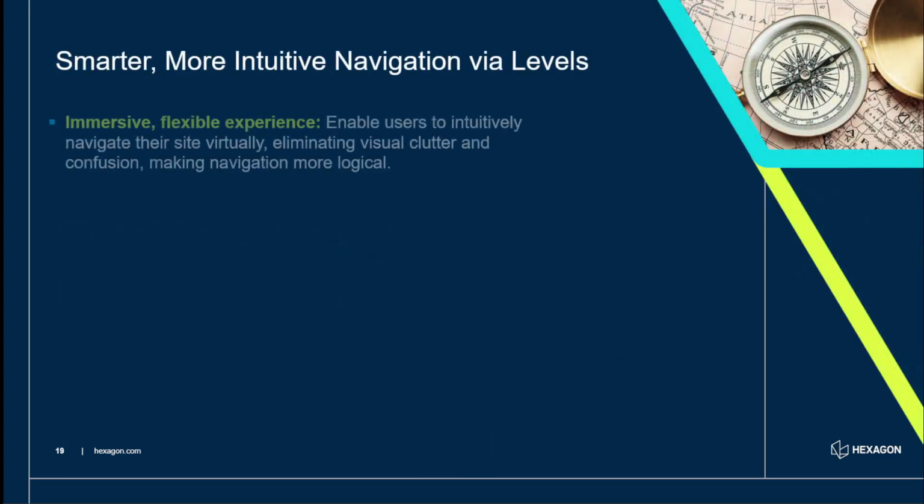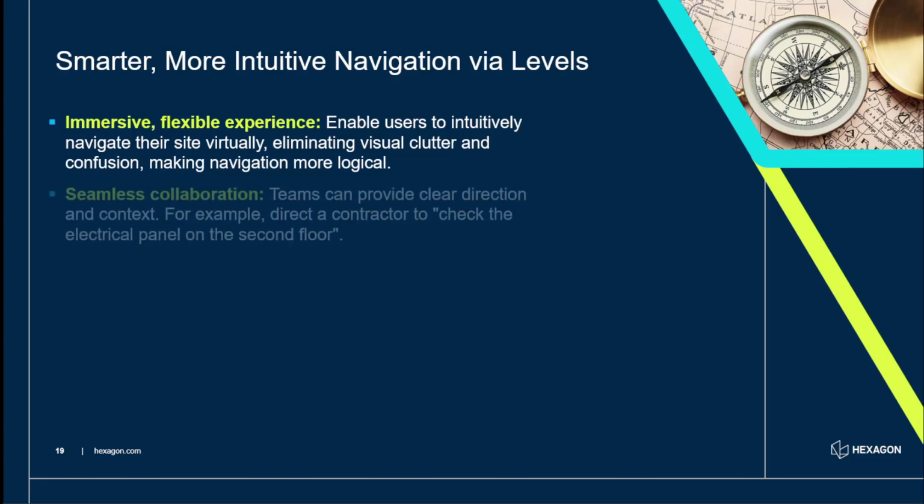So what do we mean by that? So firstly, we create an immersive, flexible experience. The users are able to break this down. They jump in, they choose the level they want to look at, and it eliminates all that visual clutter, any confusion, and obviously makes it easier to navigate. Teams can provide very clear direction. So you said go to the second level and look at this pipe or this part. You can also do that by navigating to geotags or navigating to limit boxes, for example, as well.